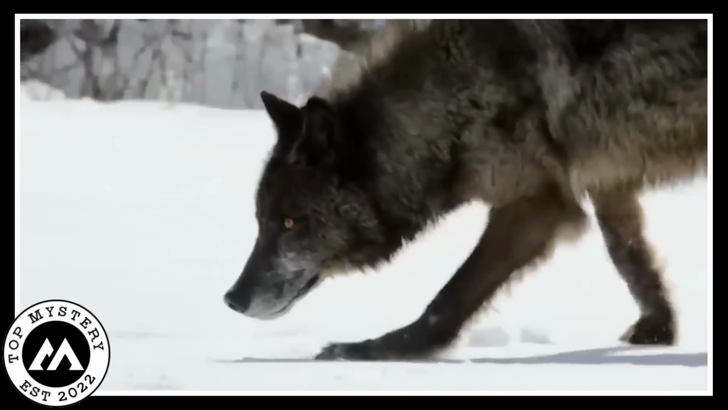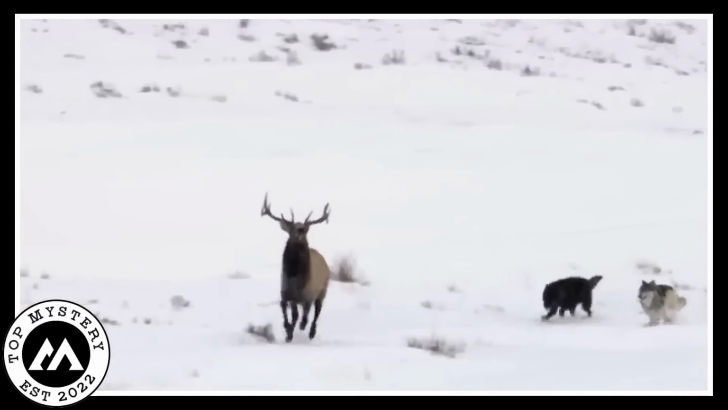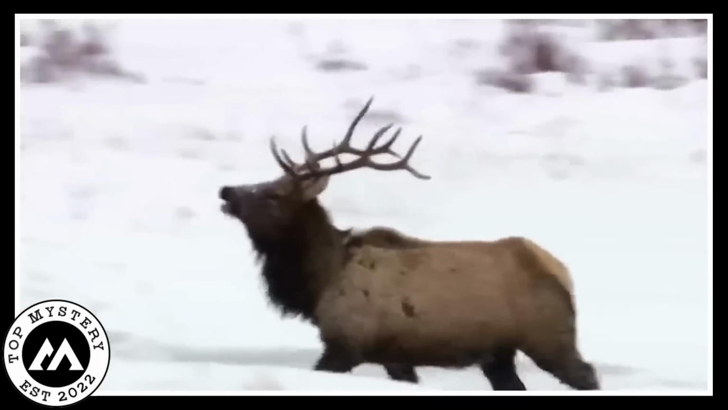So they're wandering around, being all sneaky, and then bam, they find their meal. It's like a wild buffet moment. The wolves go into action mode, attacking and chowing down on their find. You can see their instincts kicking in, survival mode activated.